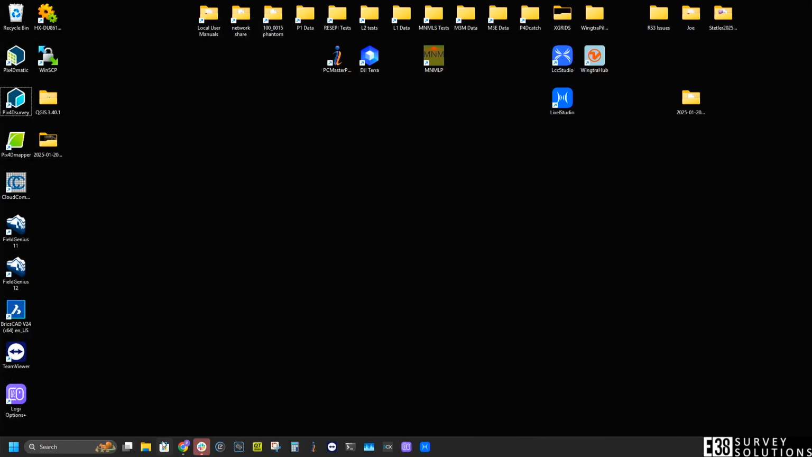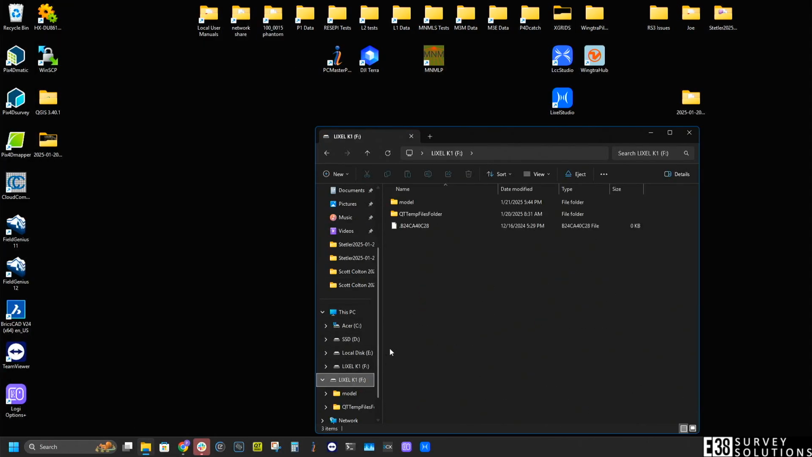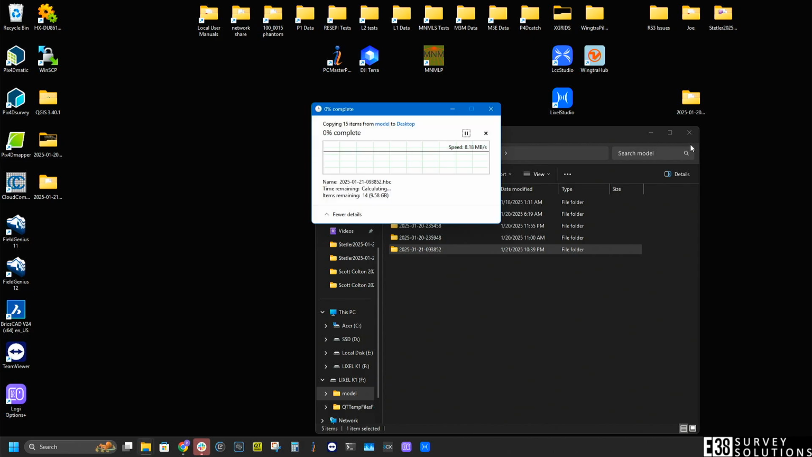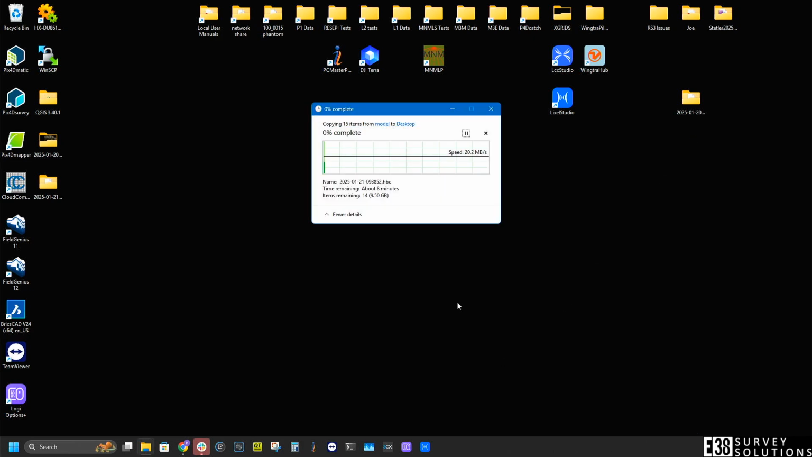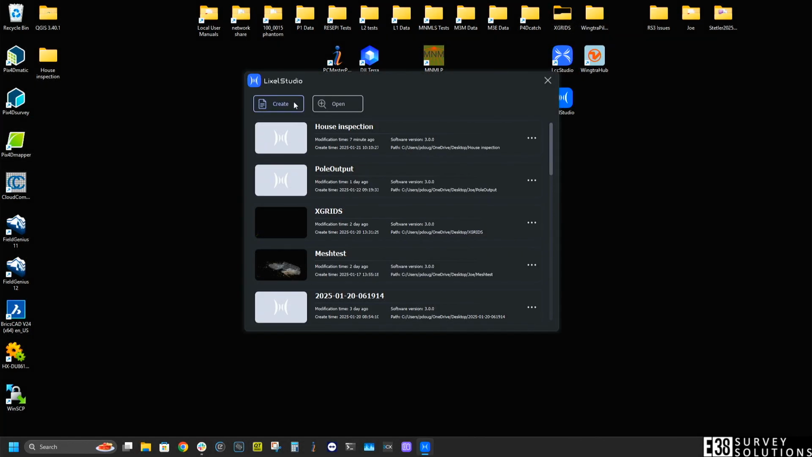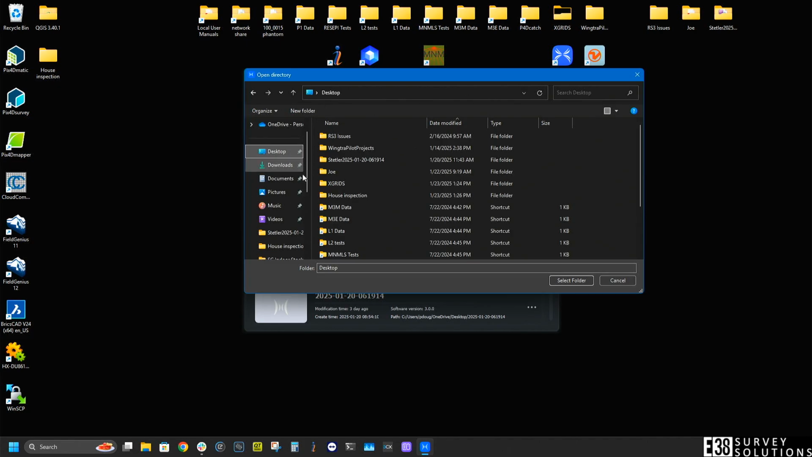Once we've collected our data, we can clean up the raw point cloud with the included Lixel Studio software. Let's transfer the project file from our micro SD card first. Then open and create a project in Lixel Studio. I'll create a new project folder to make it easy to find our exports.